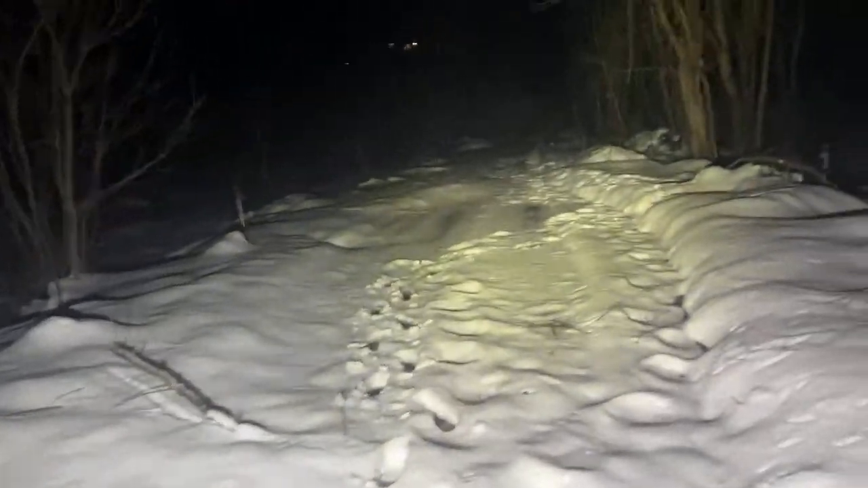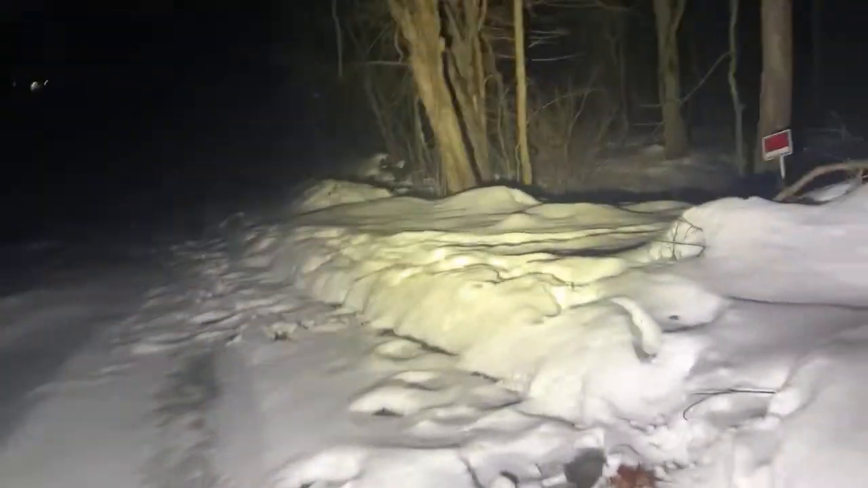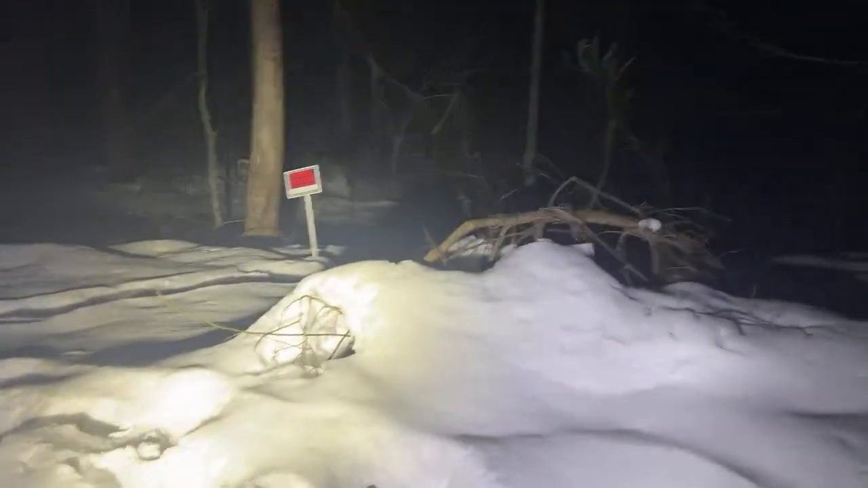Okay, I think I'm getting into the area where I sunk. So I'm gonna try and get over, yeah, this is deep over here. All right, gotta find a place to step. I'm going through literally 2 feet of water right now, but thankfully, because of the mucks, feet are nice and dry.